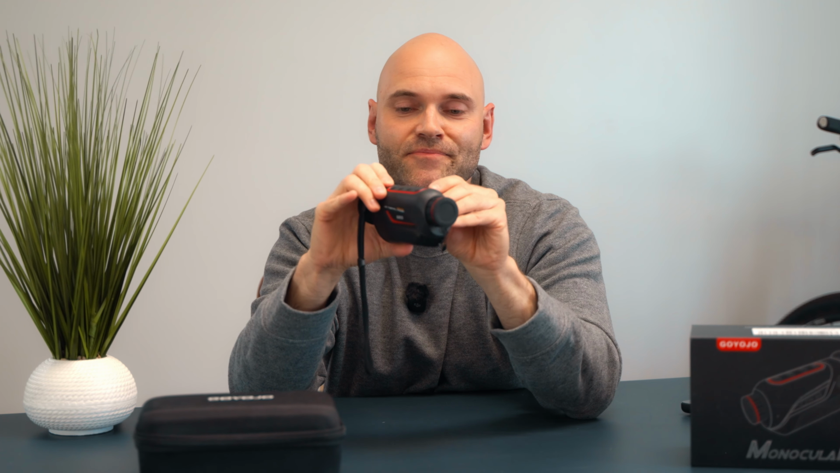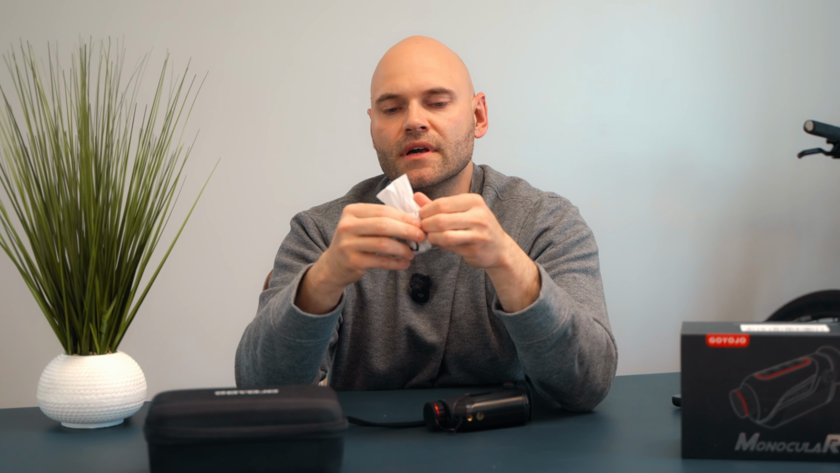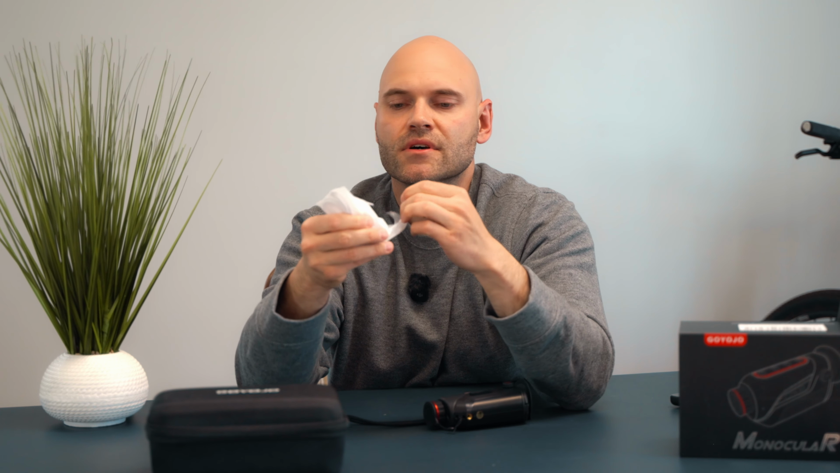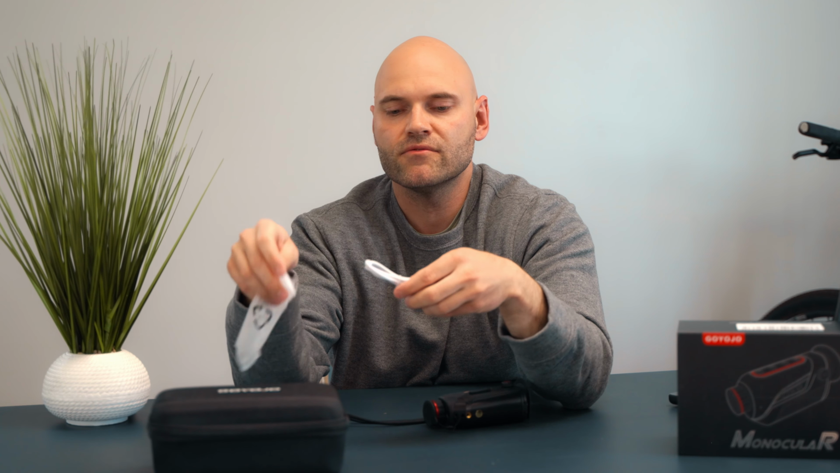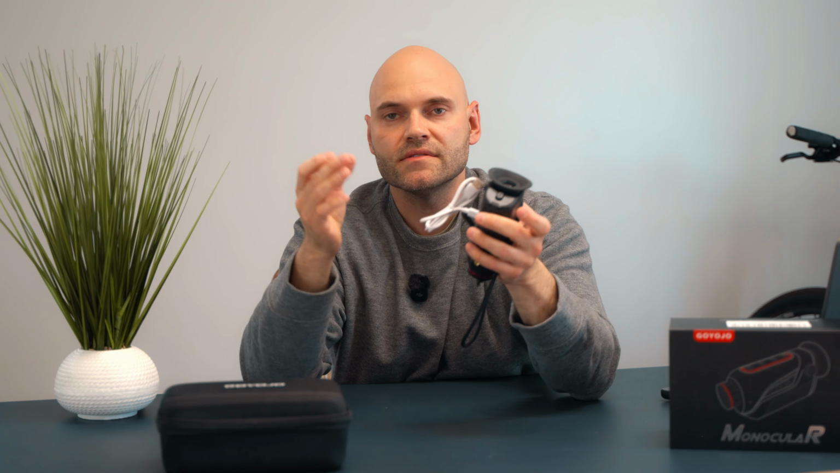You plug this into your computer with the cable they include, and it's going to show you like an SD card or something. So it's nothing like you have to install some kind of software. You just plug this into the laptop, and it shows up as an external device, and you have 2 folders, photo and video, so you can download the stuff from there.